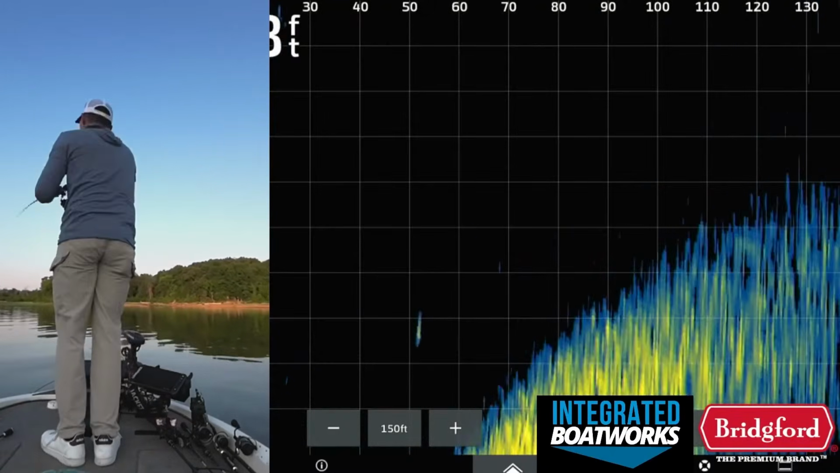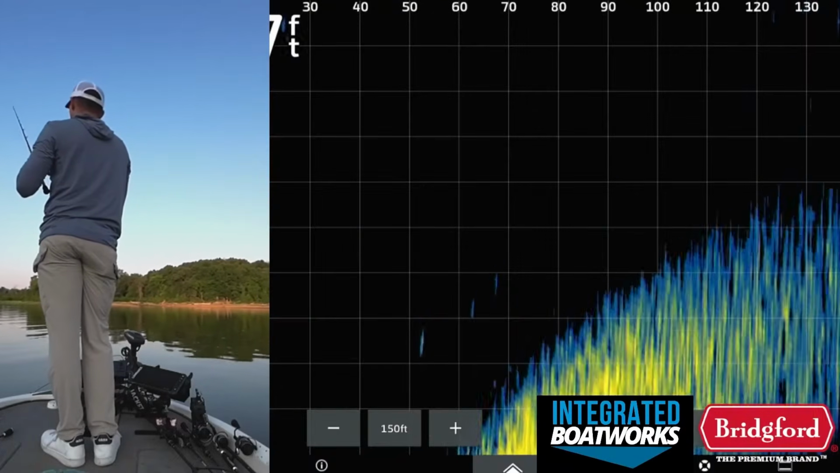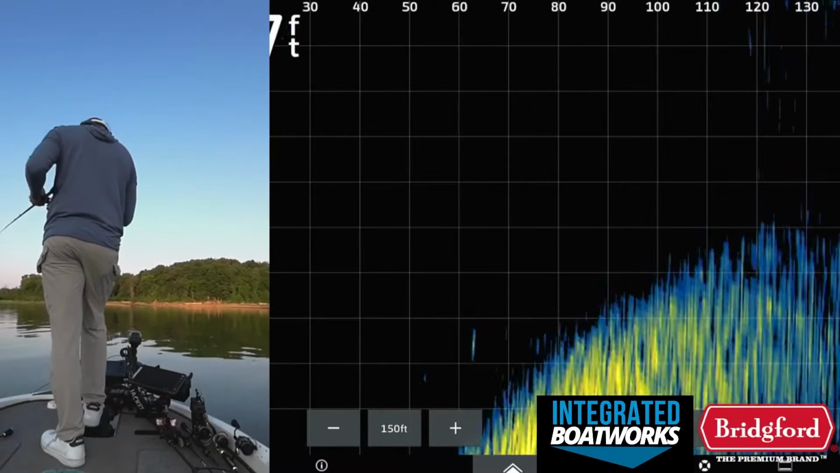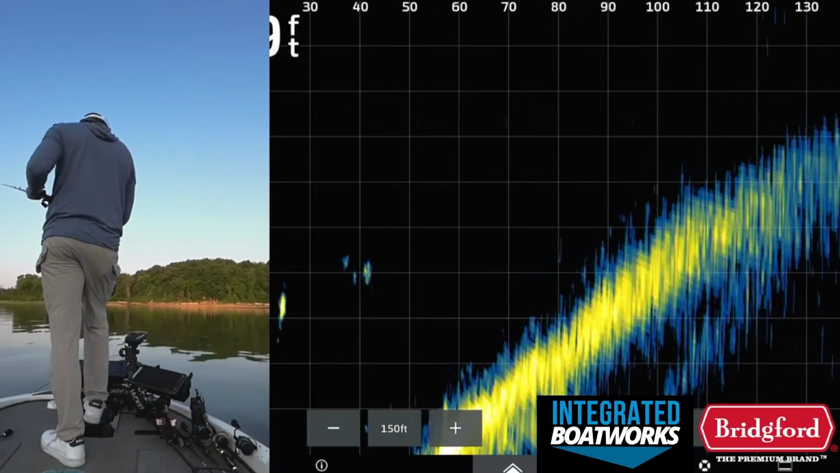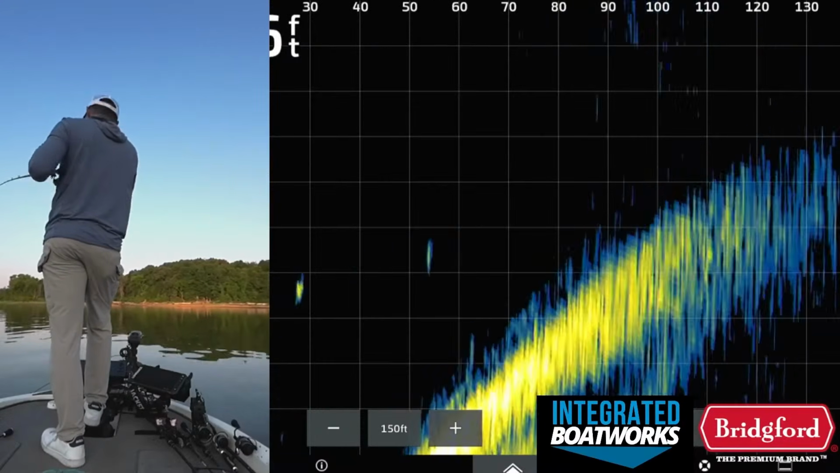He was literally right on that waypoint that we made. I mean, dead on it. So maybe the old waypoint method might be the way to go, as opposed to messing with the Livescope, because we fired on all those fish we saw on the Livescope, and well, it didn't exactly work for us.